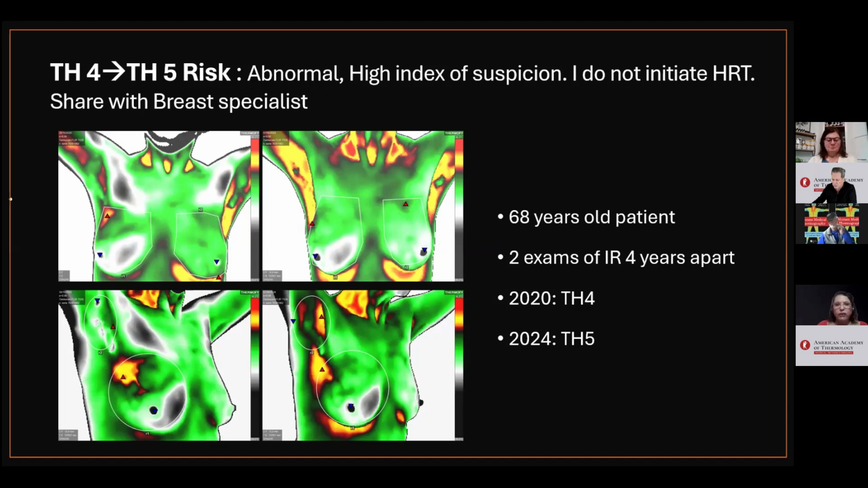This patient with abnormal infrared imaging, high index of suspicion. I do not initiate HRT, vaginal or systemic. Share with breast specialist.